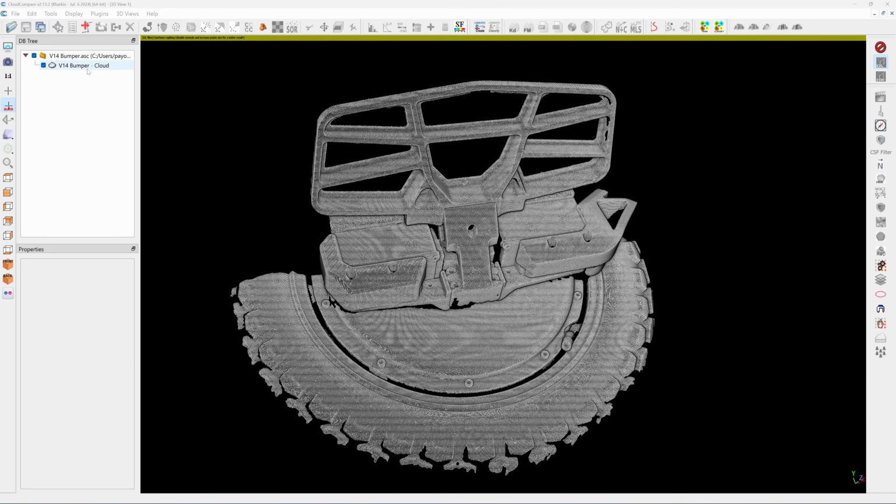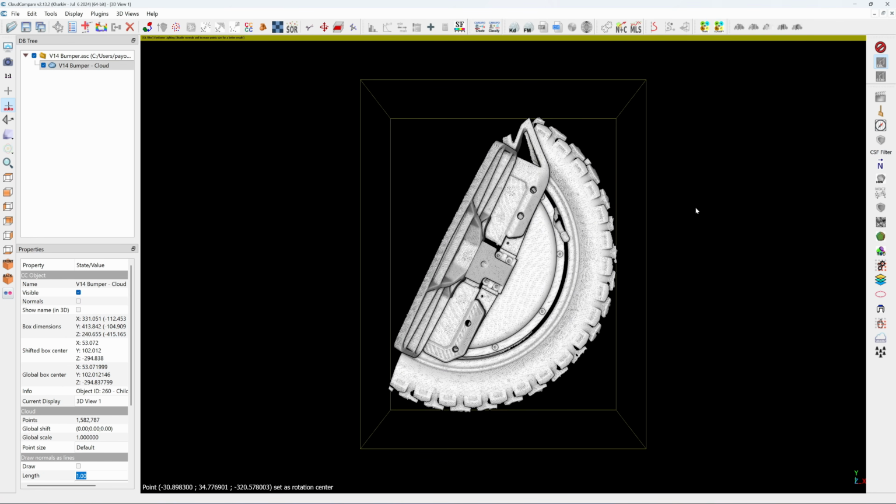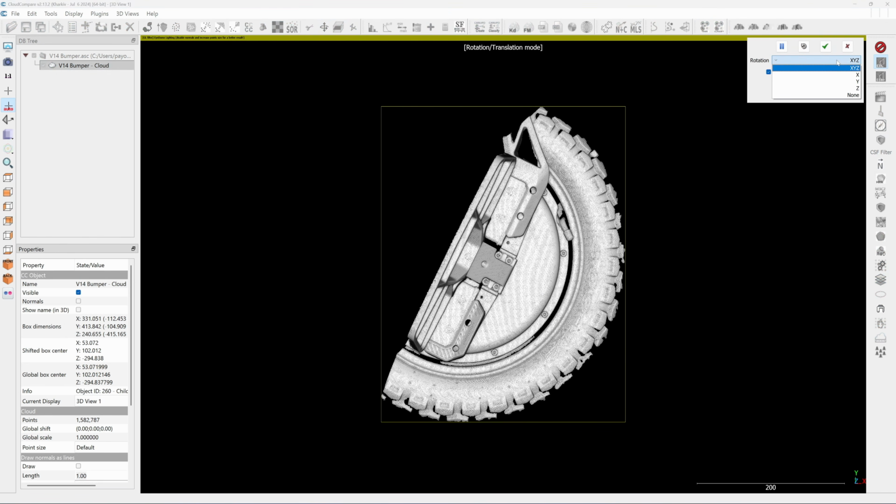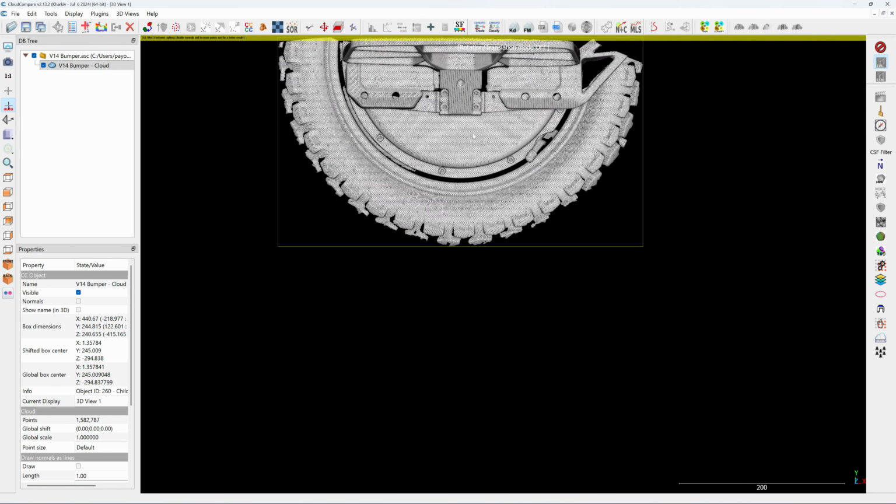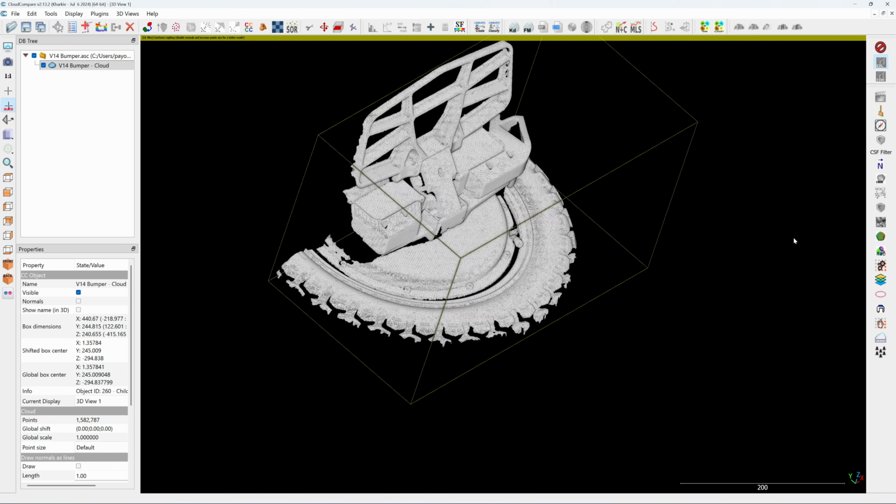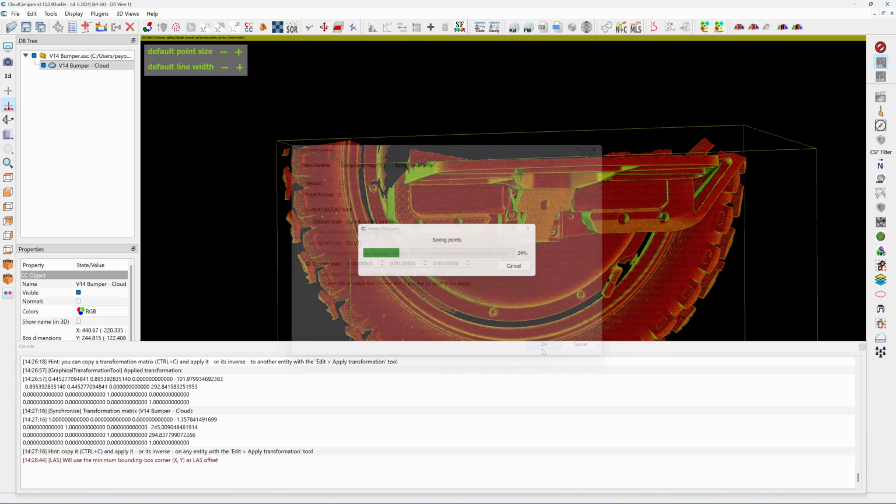Okay, this is in CloudCompare. Using 3-point alignment, align it to the XY plane. Rotate this along the Z-axis for the alignment. Okay, so it's already aligned to the XY plane. Okay, save in the LAS format. Click on OK.